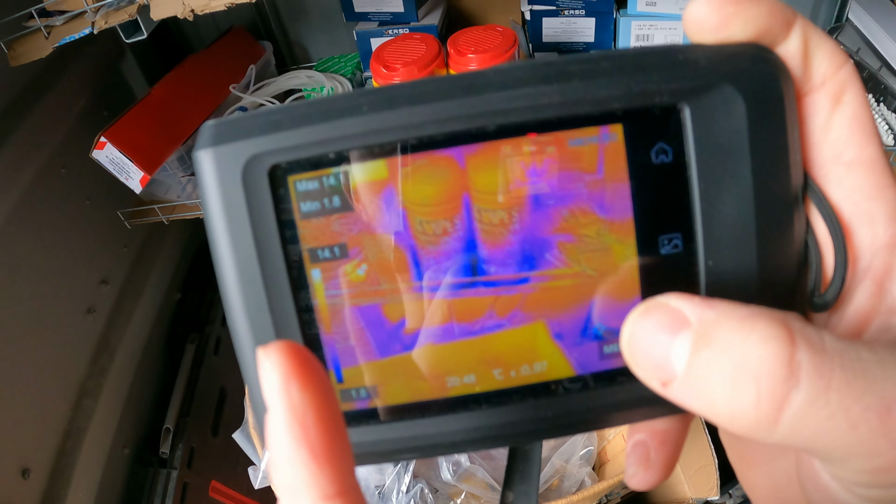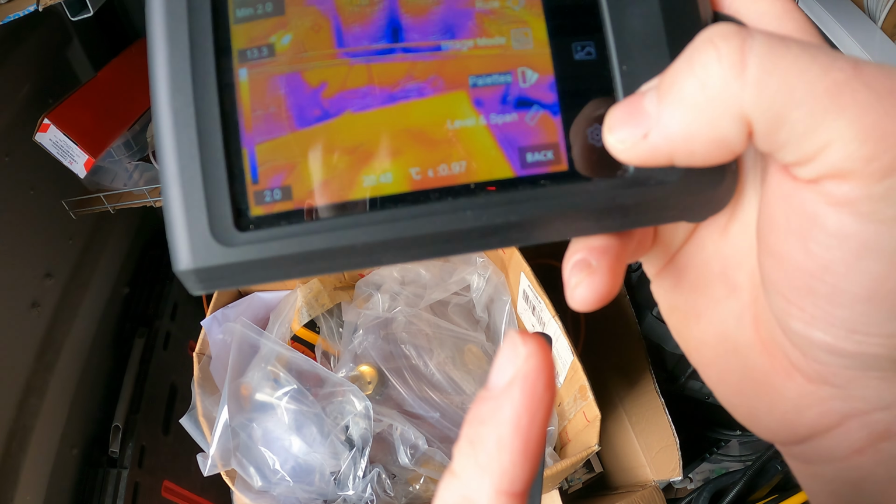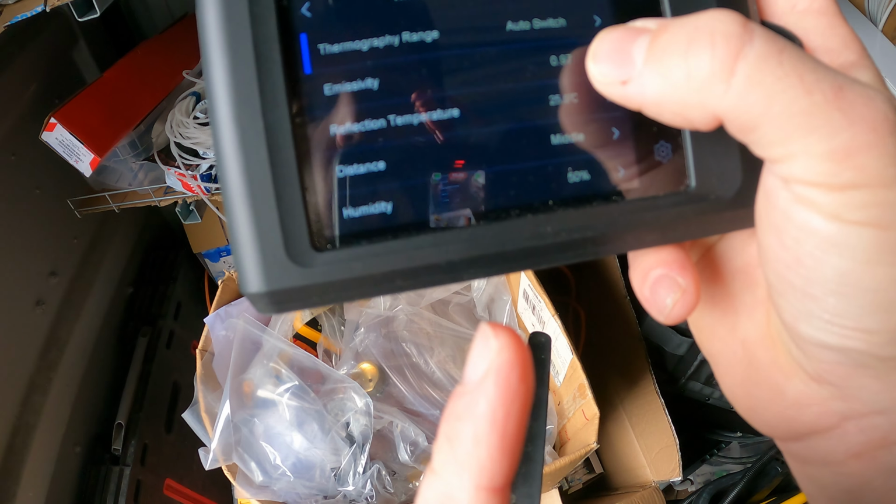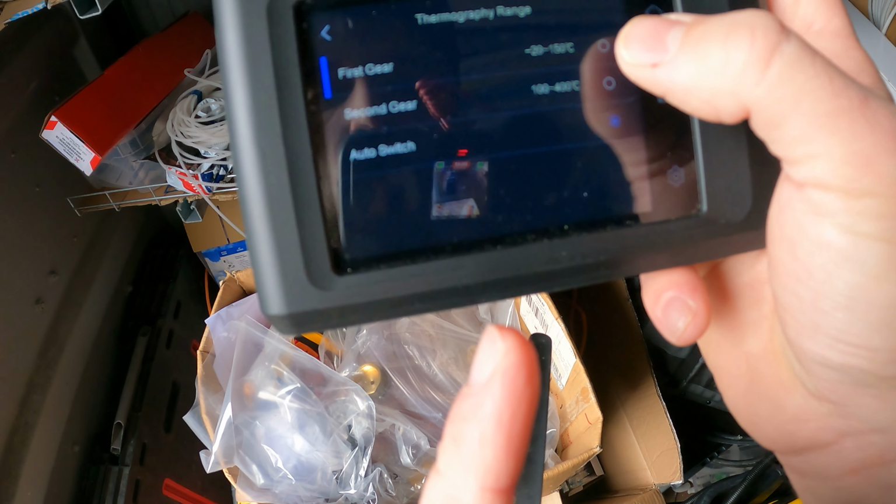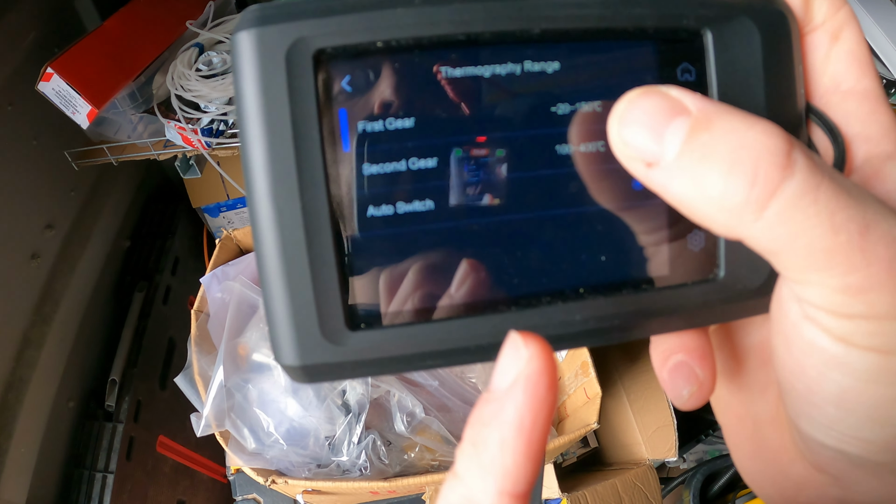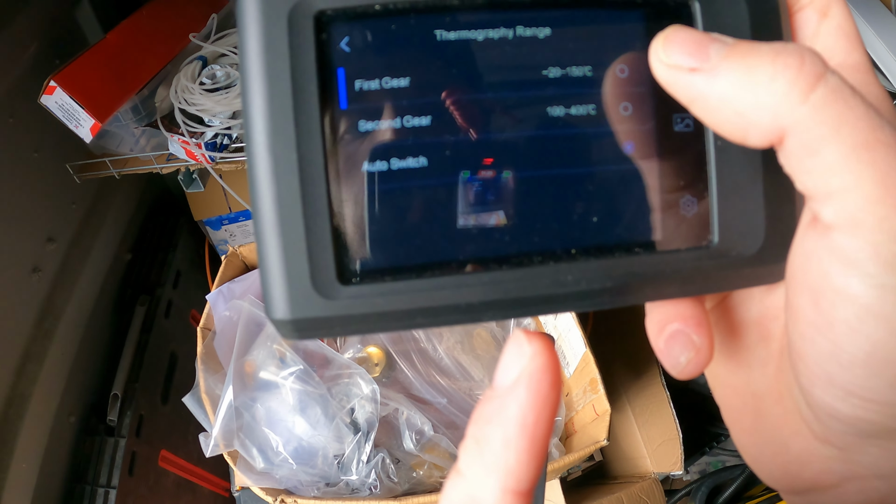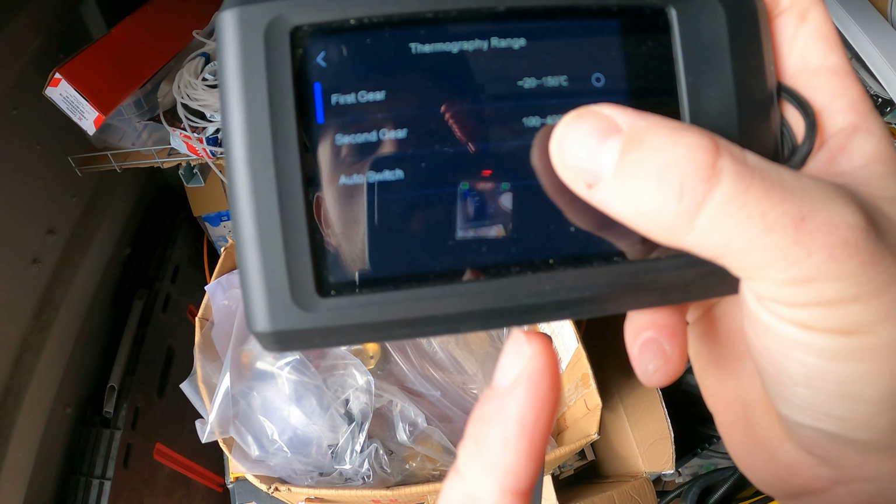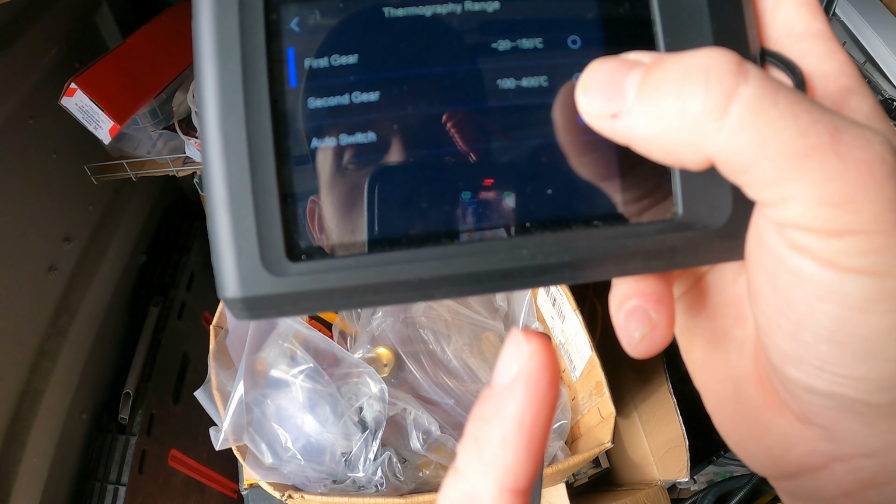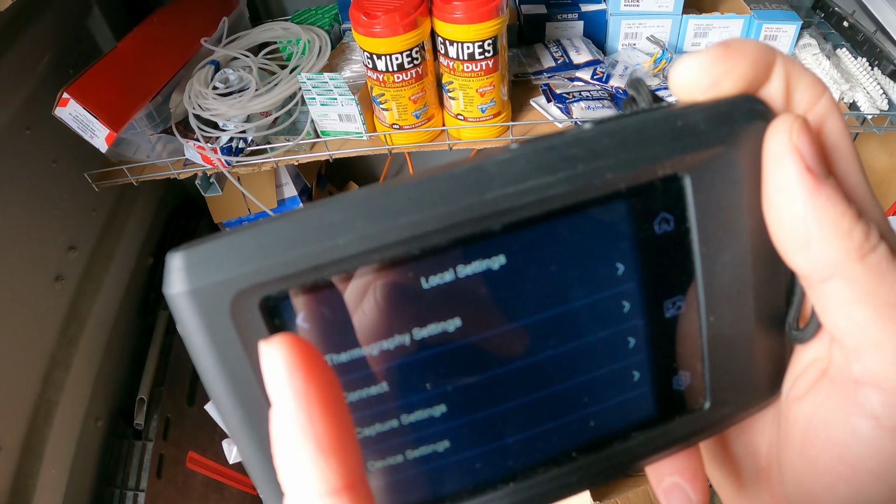You can change the temperature range. If we go to the thermography settings, I've got it set to auto switch. First gear goes from -20 to 150C, which is mega, and then second gear goes from 100 degrees to 400. I've just got it on auto switch, so it'll switch between the two whenever it needs to, depending on what I'm pointing it at.